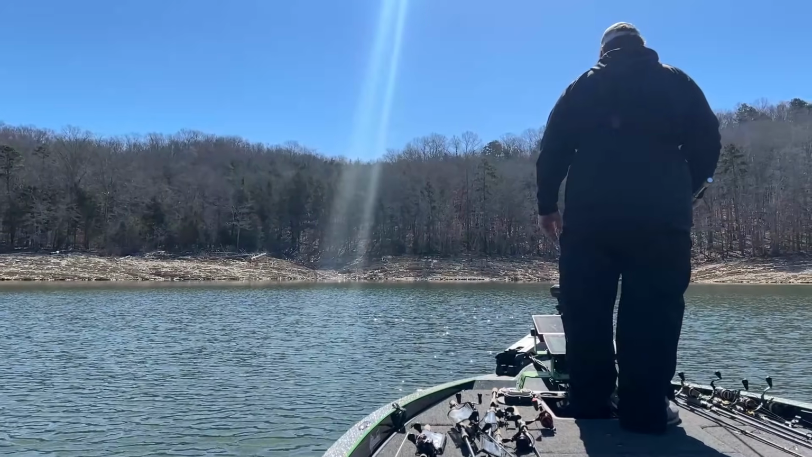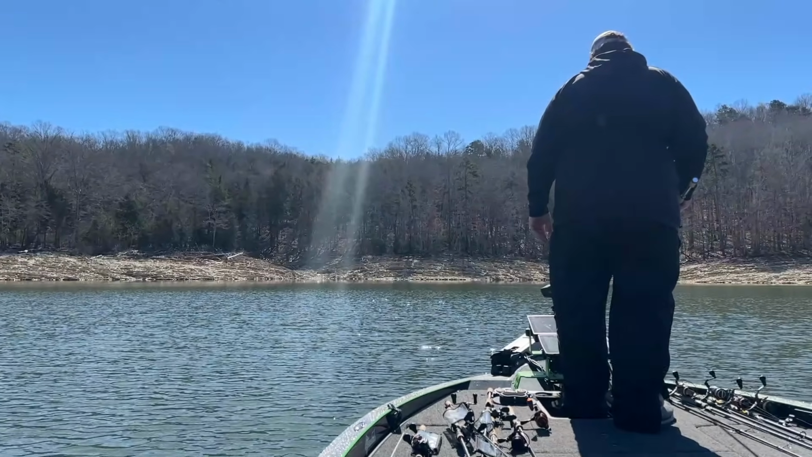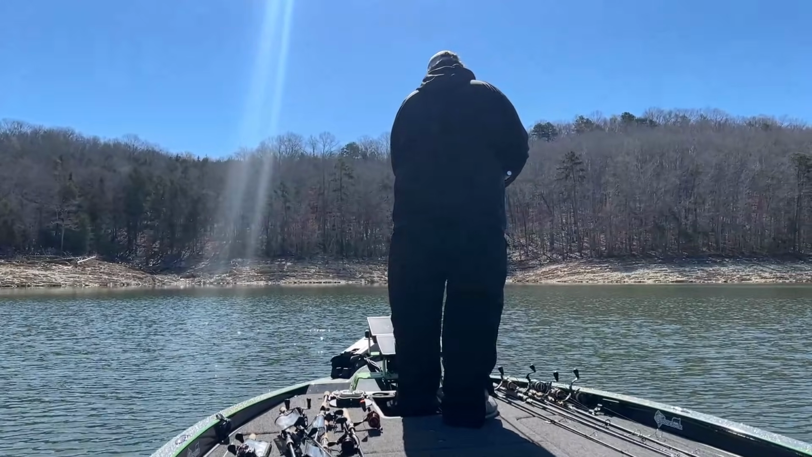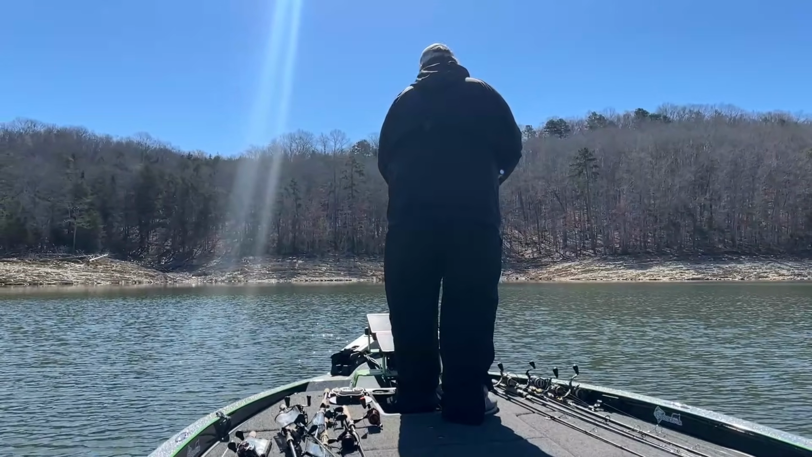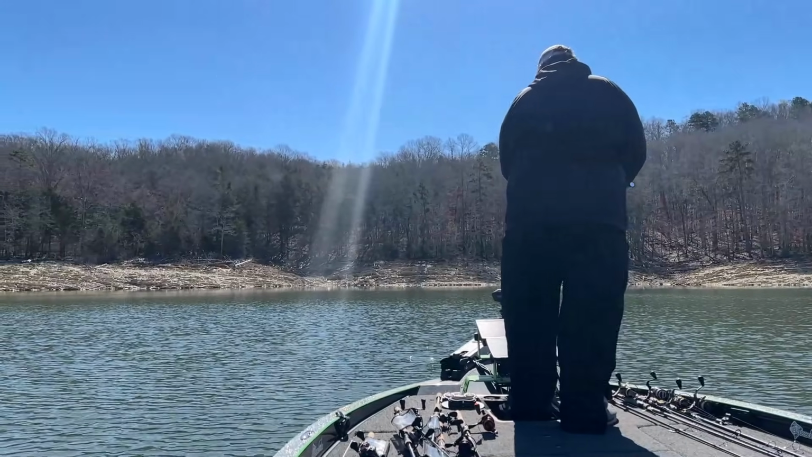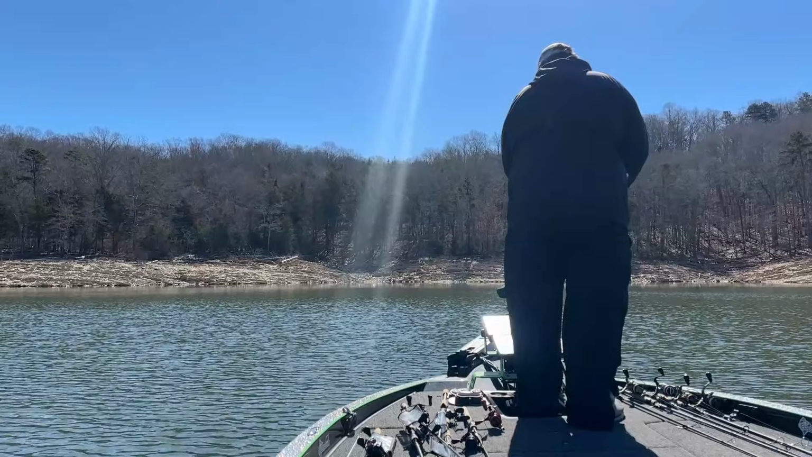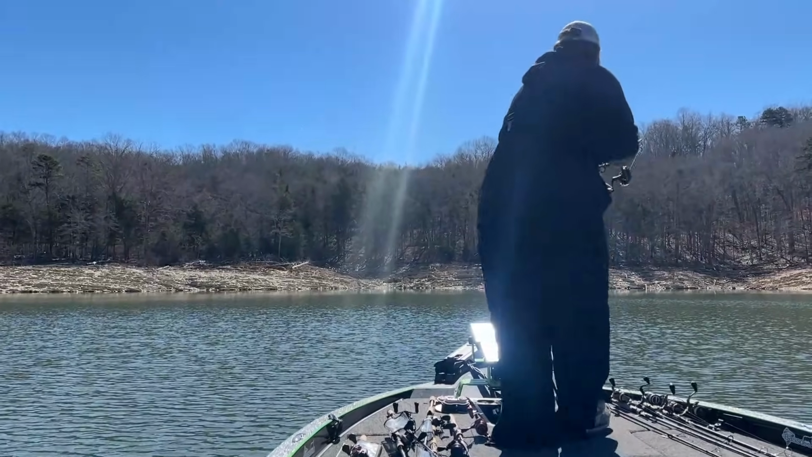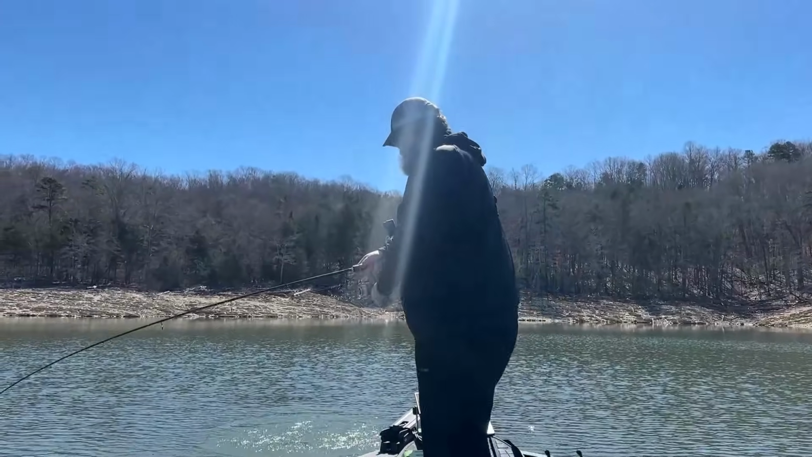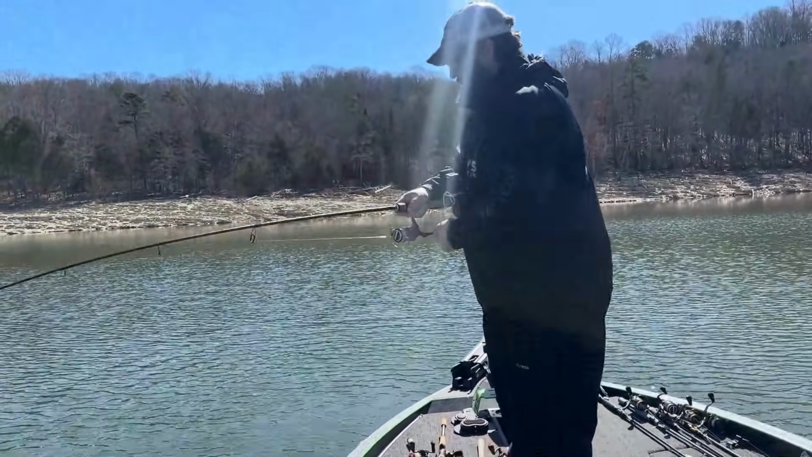So finally, I love to target bass during the wintertime that are in the bait balls, around the bait balls, because we know those bass are active. They're feeding. And so what you have to do is you have to run a bait through. A lot of people are throwing underspins. They'll run those underspins through, and those underspins work incredibly well. But something that I've been using now for several years is this right here.